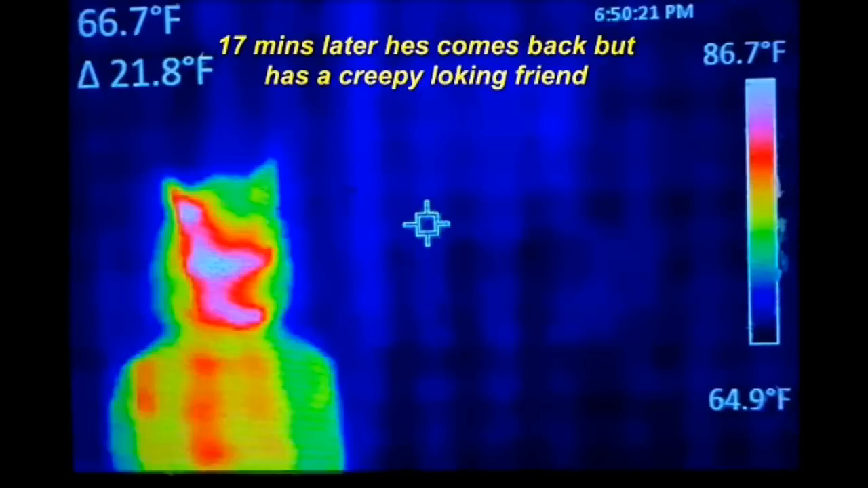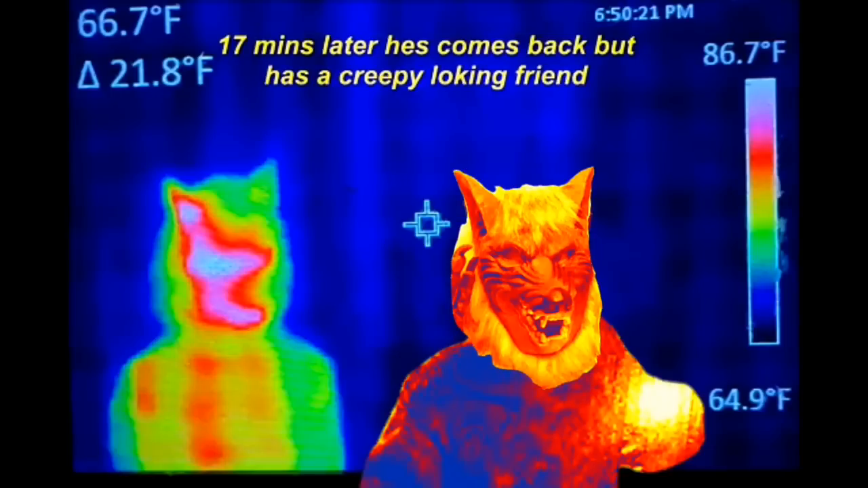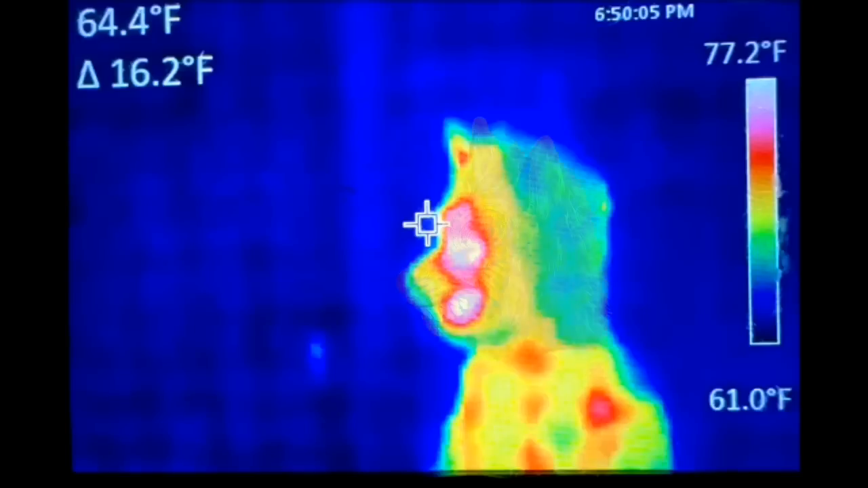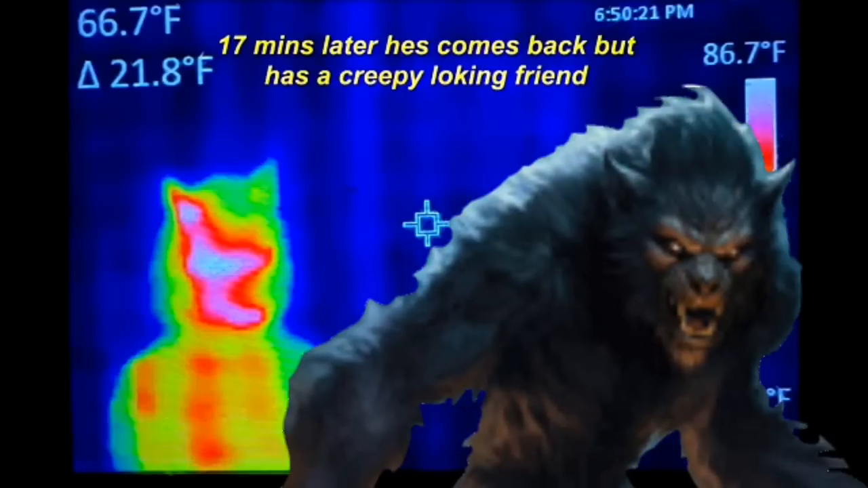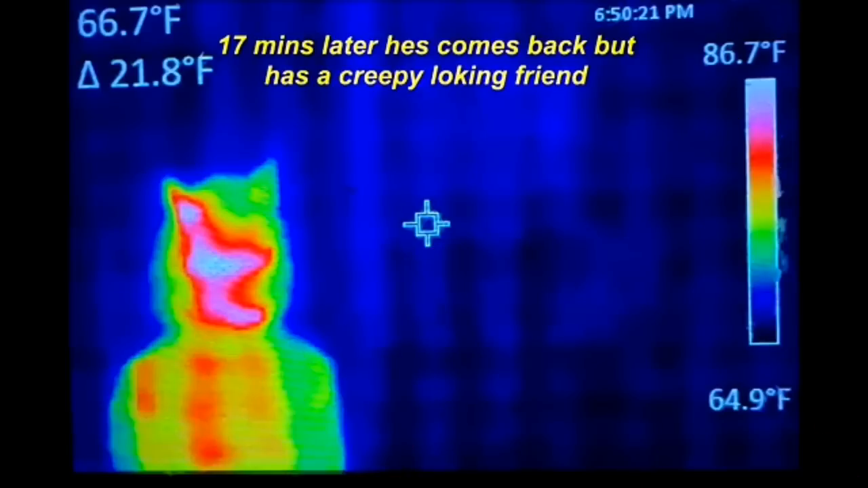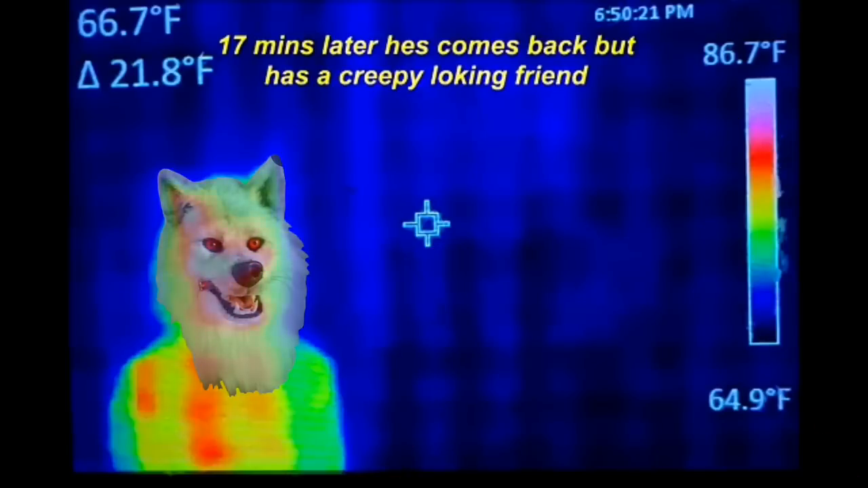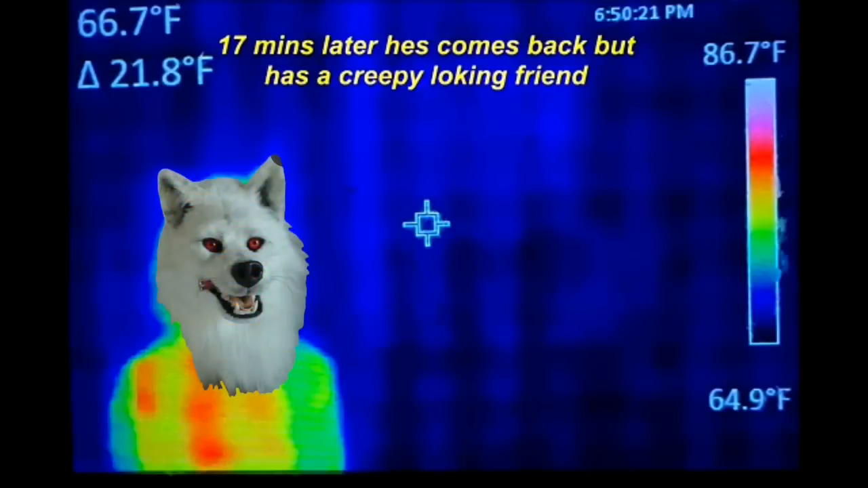Here's why Dogman's mouth don't move, because it's a mask. There's a lot of different masks you can get, and this one looks pretty good. There's masks you can get like this as well. But look at the head to body ratio. The body's tiny compared to the head. It should look more like this. Now, you can't really tell exactly which Dogman mask it is, but you can definitely take about any Dogman mask and put it over this.